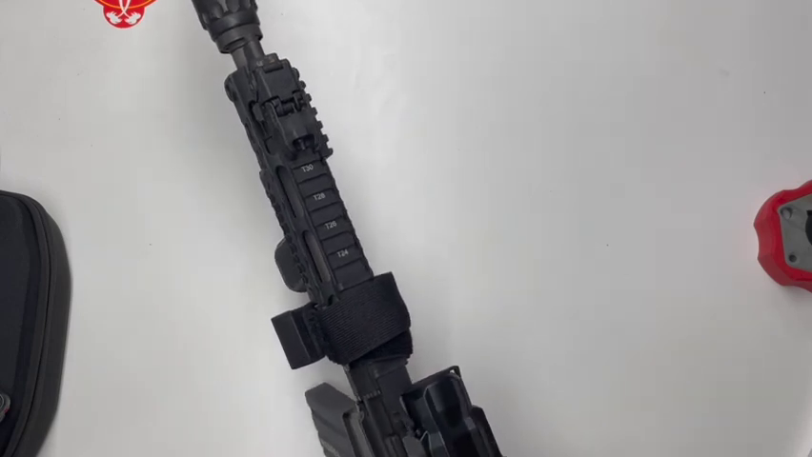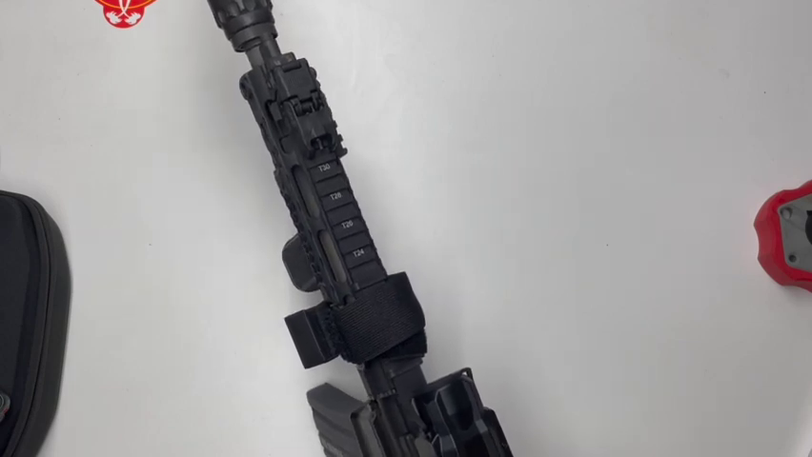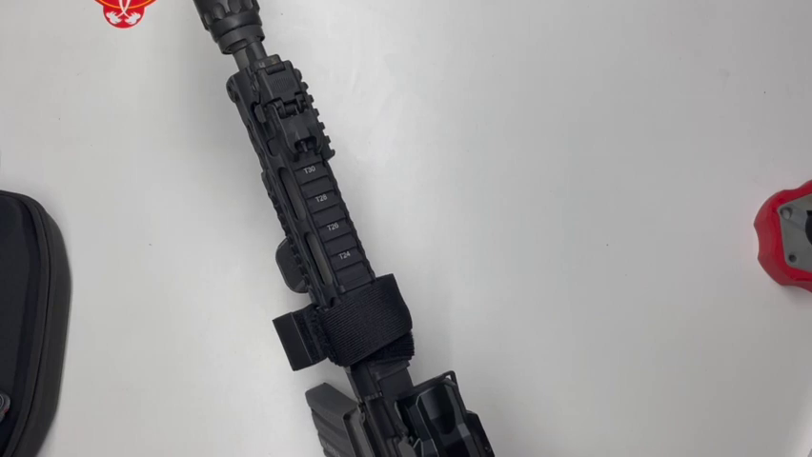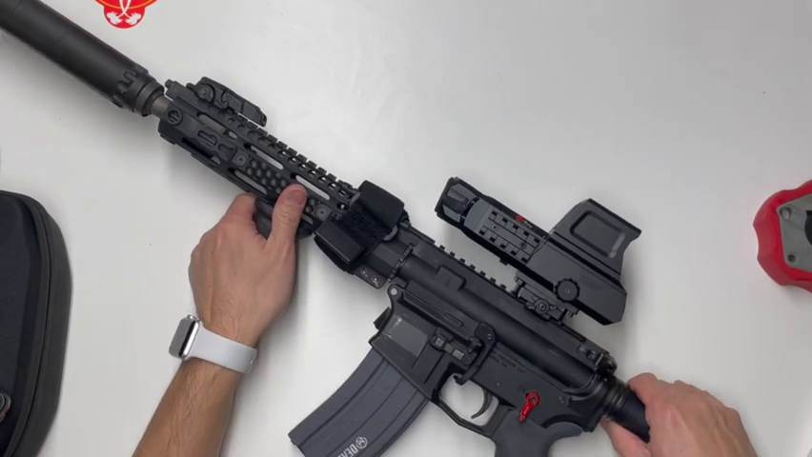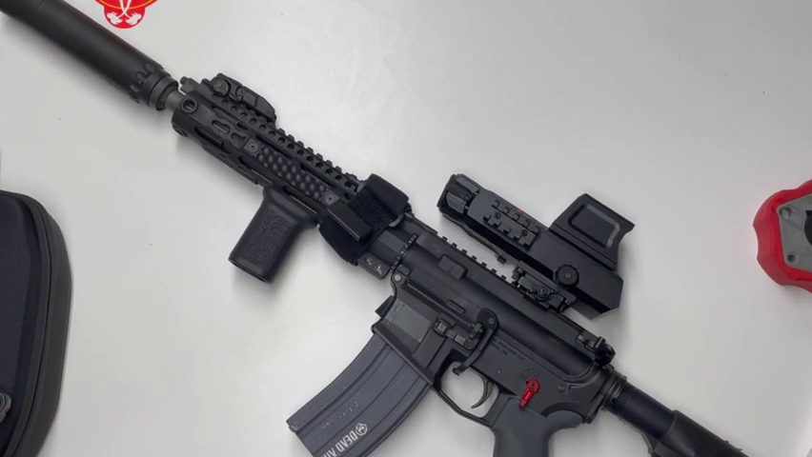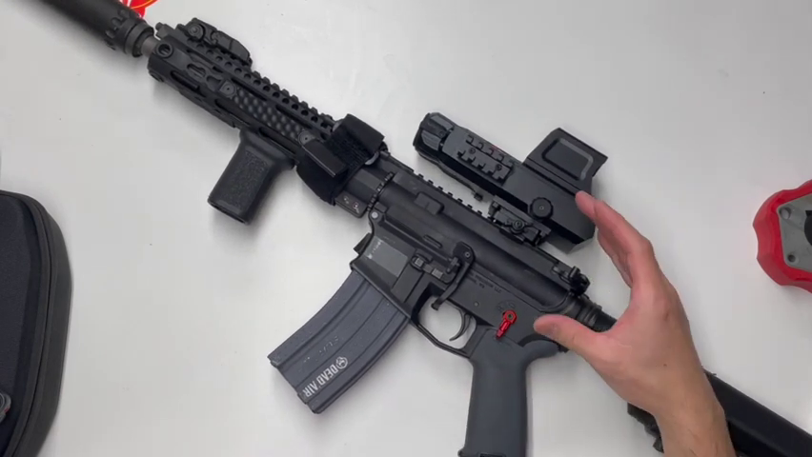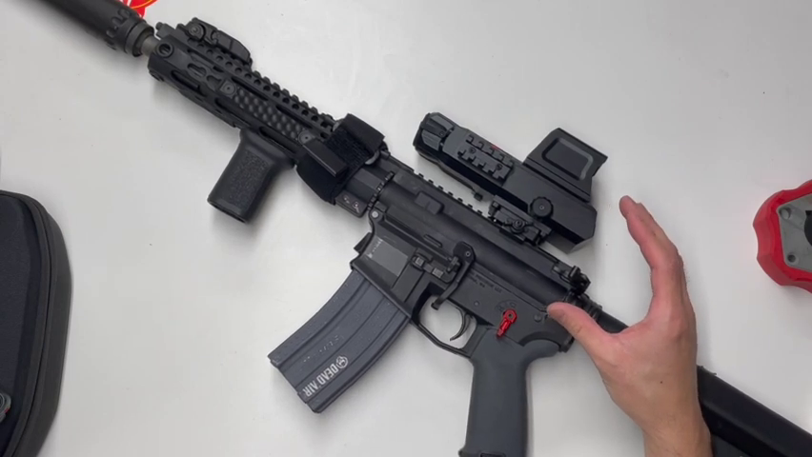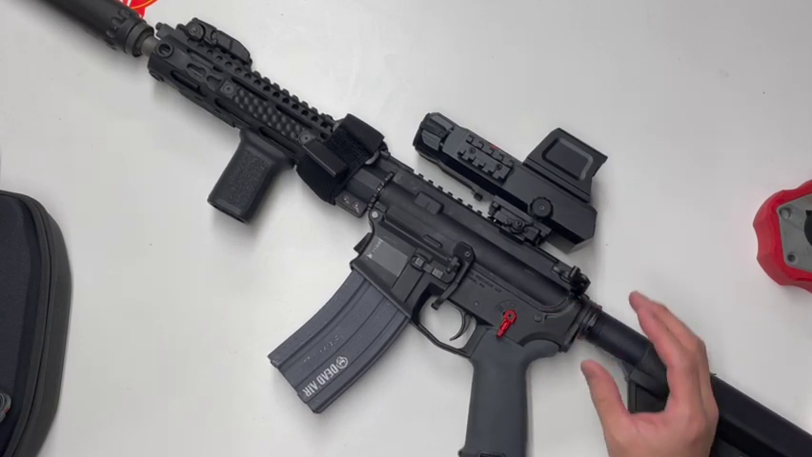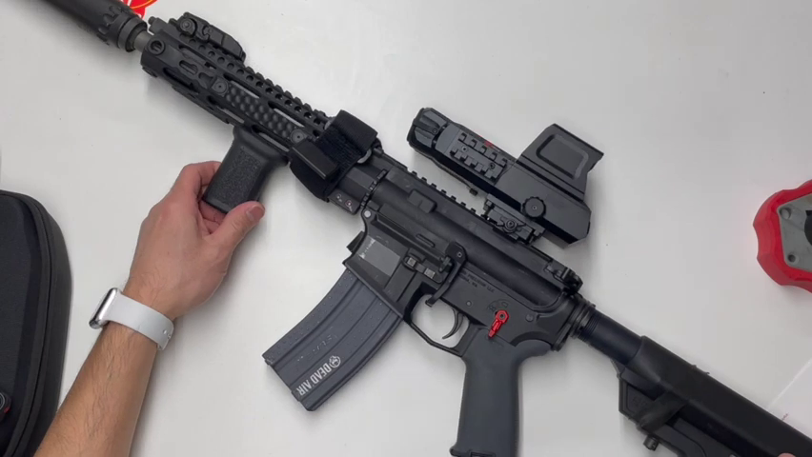The height of this is about a 4-inch height over bore. That's pretty tall. A typical height over bore, if you're using one of those Unity Tactical mounts, is about 3.3 inches or so. By going 4 inches, if you're using anything other than an AR, it's going to get even taller, because an AR has one of the shortest height over bores that you can get. So if you put this on a SCAR or any other rifle that has a piston system or something, it is going to be super tall.